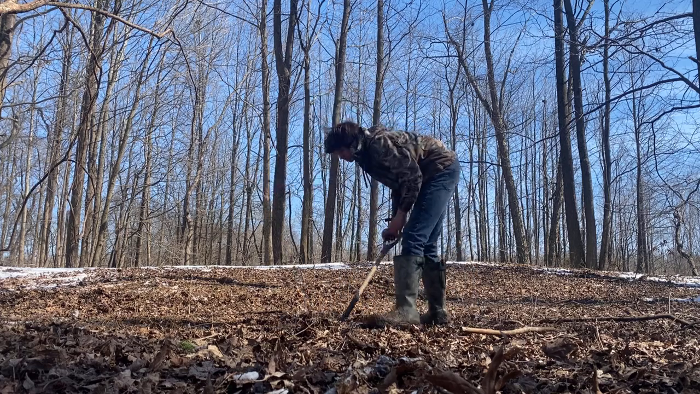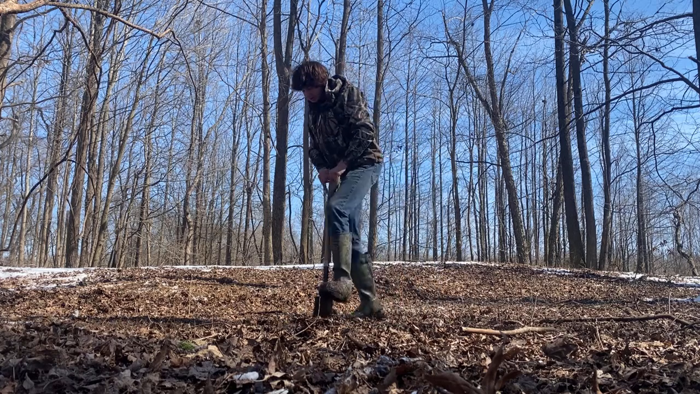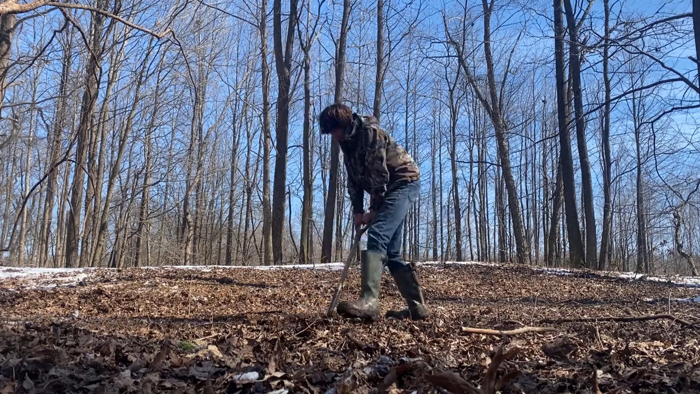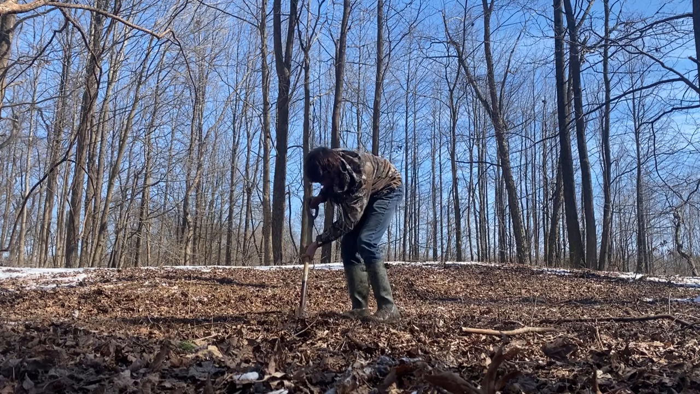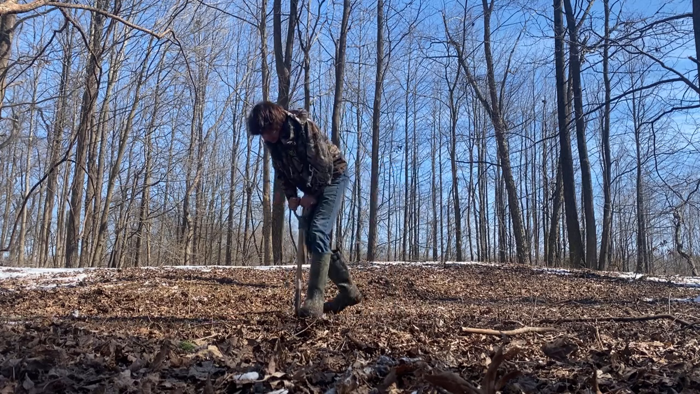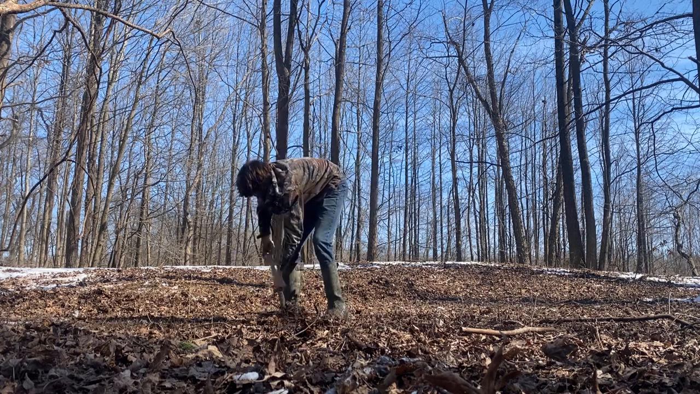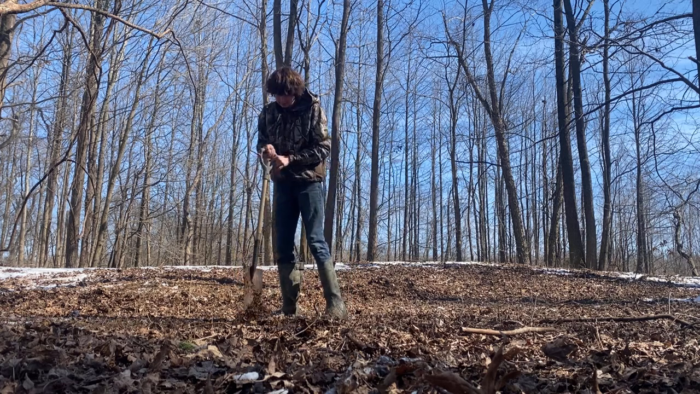And there is a lot of roots in here because we are, you know, under trees. But the deer will eat all this, especially when they start hitting them salt licks a lot.